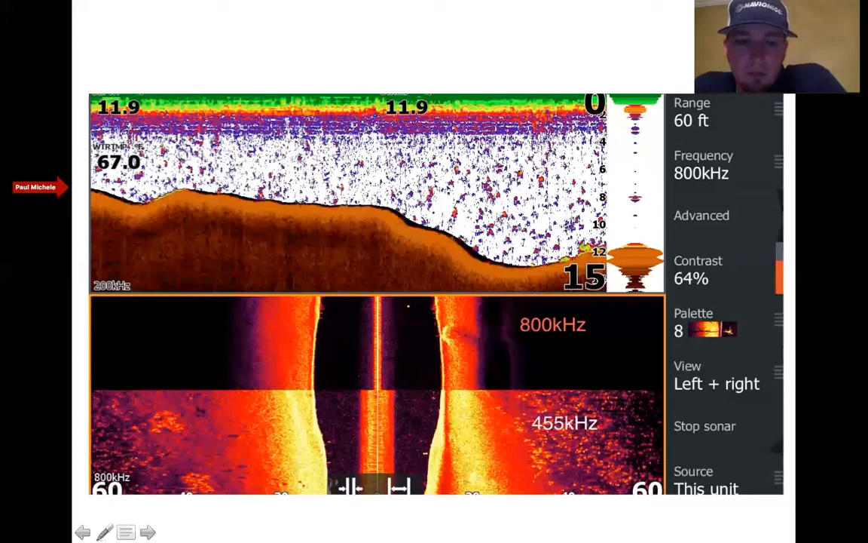You can see where my range is at. That's where your range is always going to be located, in the bottom left and right hand corner. Contrast 64%, palette number 8. I was using the back unit, so it says source this unit. So center line right there, running this long scale.